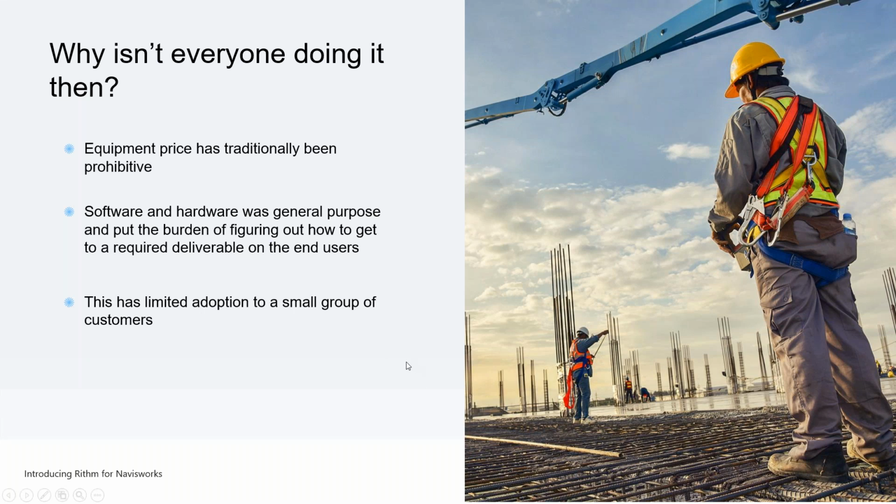But that generic nature of the software, I think, also really put the burden on us as end users to figure out how to make the software work for what we needed, to get the reports and the information that we needed.